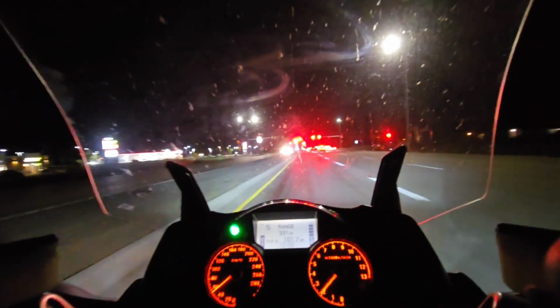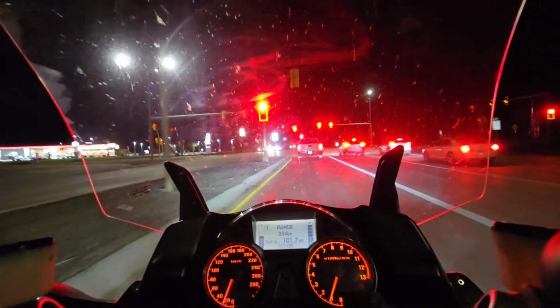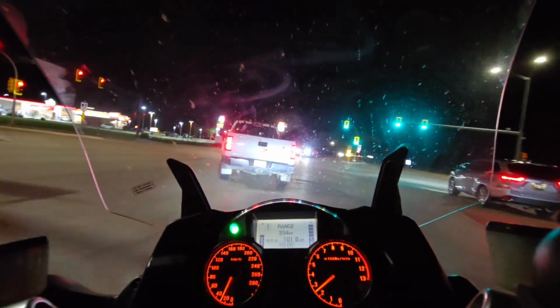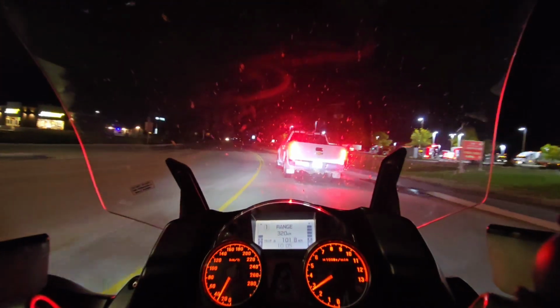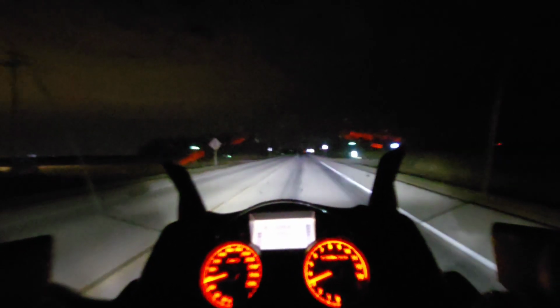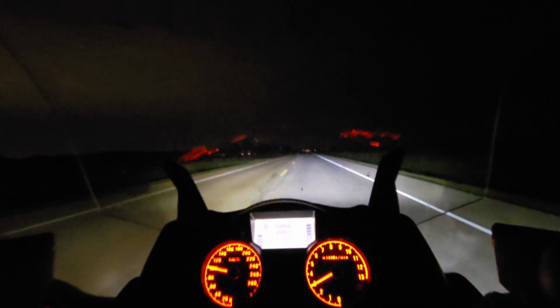Nice back road to rip down. Here I am ripping down 206.